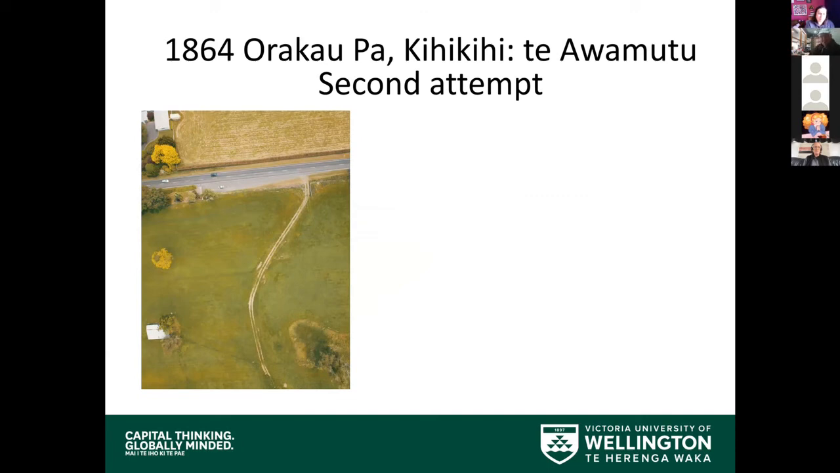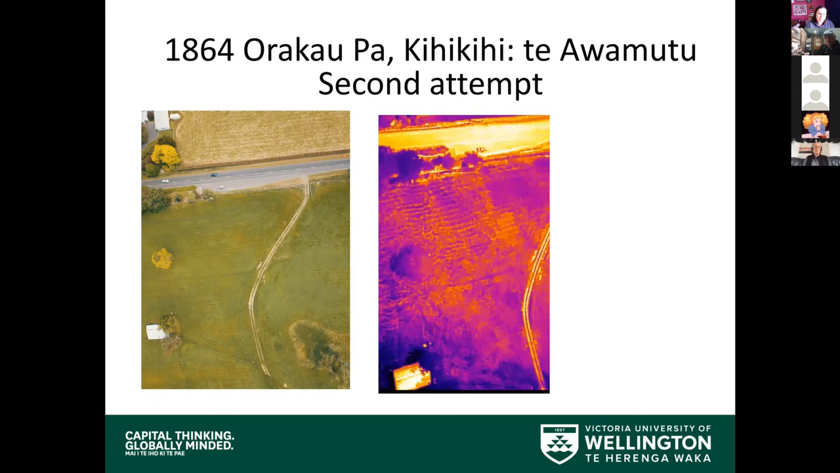Now, in our second attempt, we started to get a lot more pattern, and you can see here these colour differentials between the two. So the darker ones are probably where you're getting water storage, and the lighter ones are where you're getting free drainage, flowing away. So it does seem that there are some areas that if the Maori Trust were to excavate, this area through here would be a key area to start with.